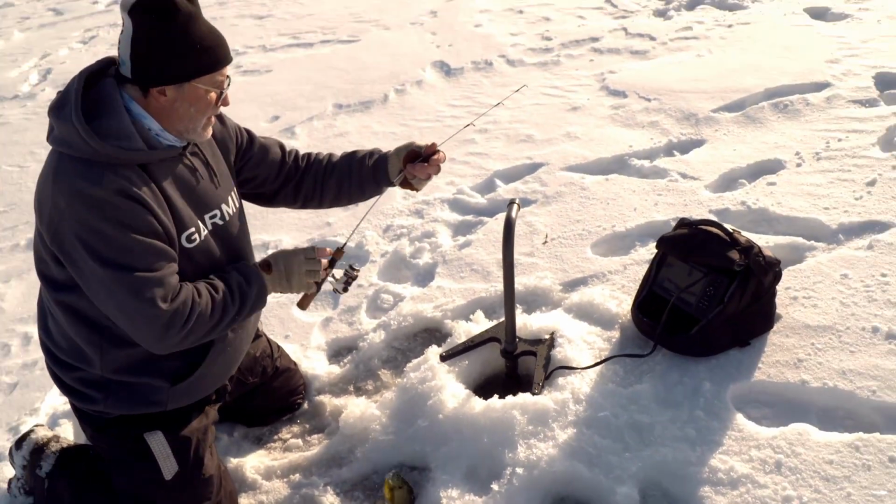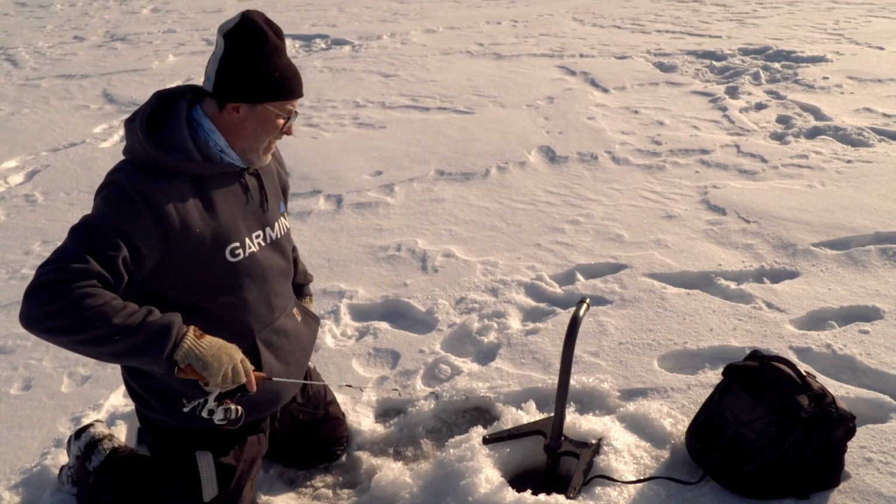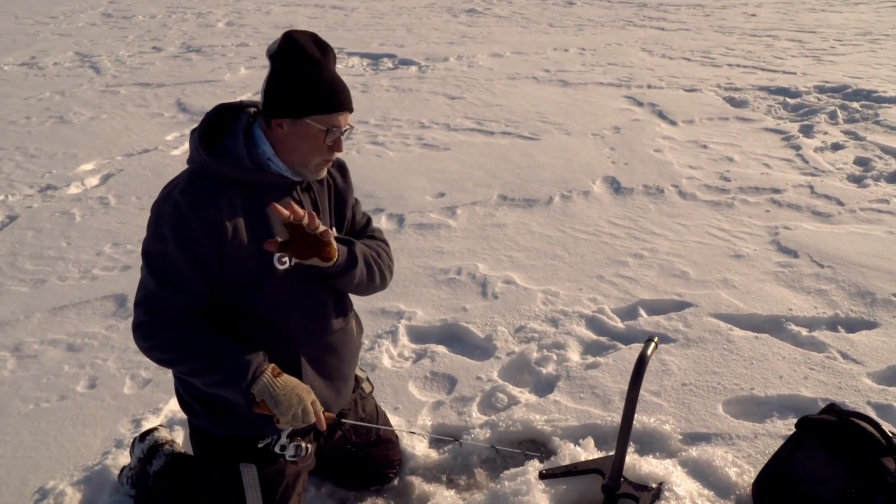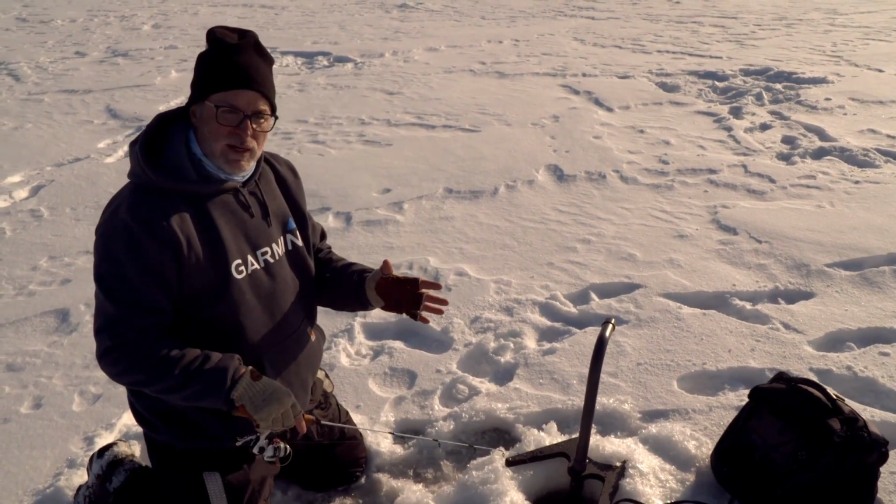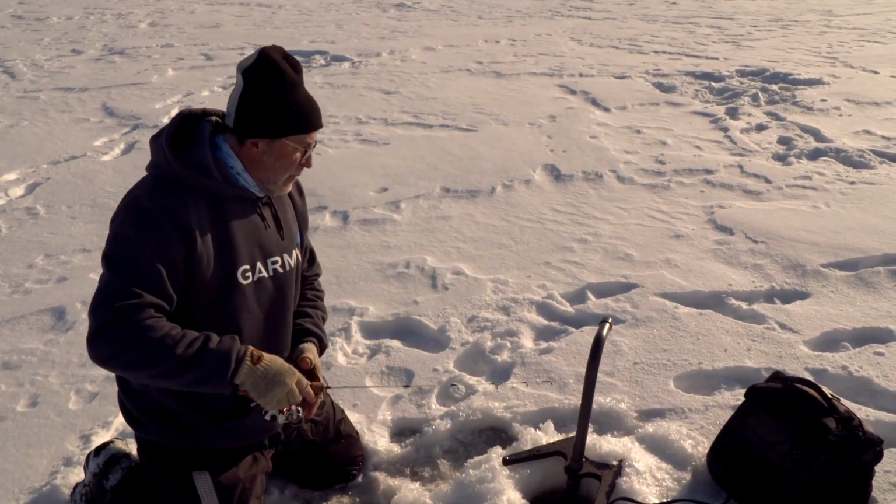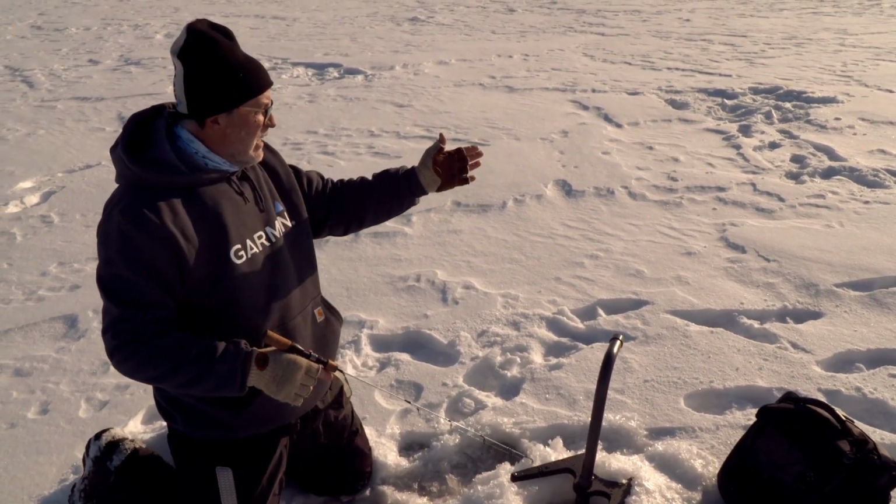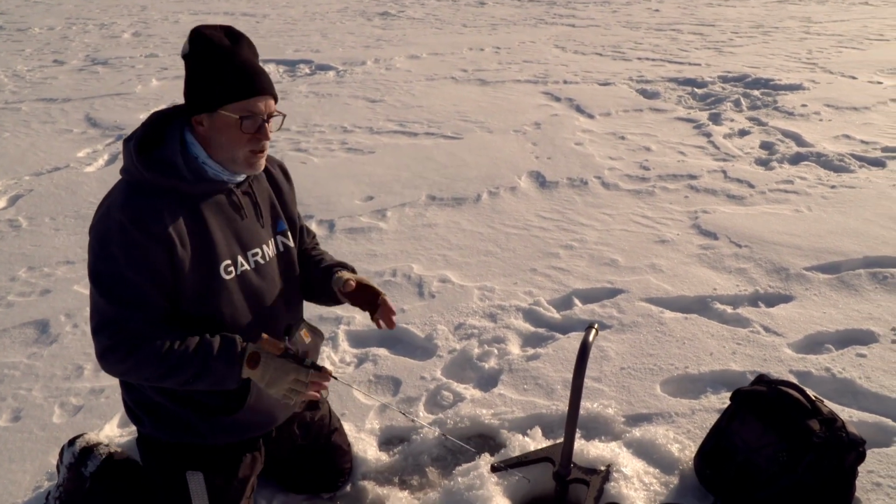Keep these fish going while they're still here. I don't see any underneath me anymore. So that's the thing, these fish as they roam, it's hard to stay on top of them with a traditional sonar because you're only looking at such a small area. But with Panoptix, especially live view forward, you can scan to the side and go, boom, they're 30 feet that way, or boom, they're 60 feet that way. And that's happened twice now.